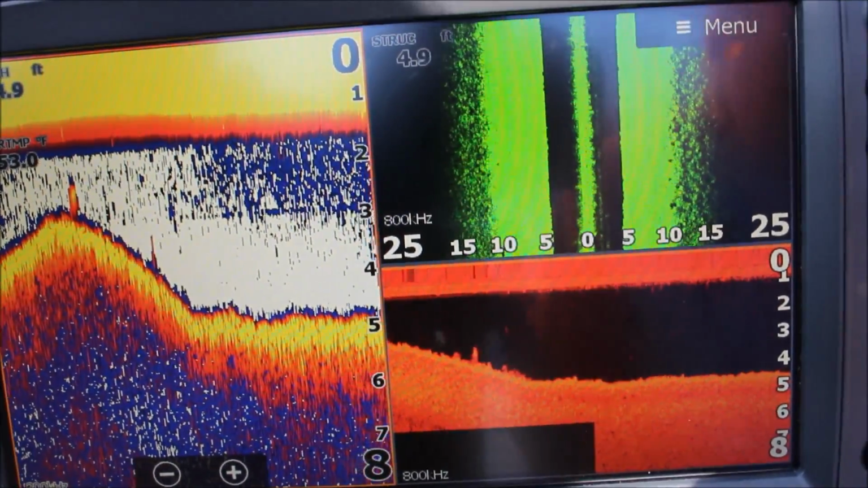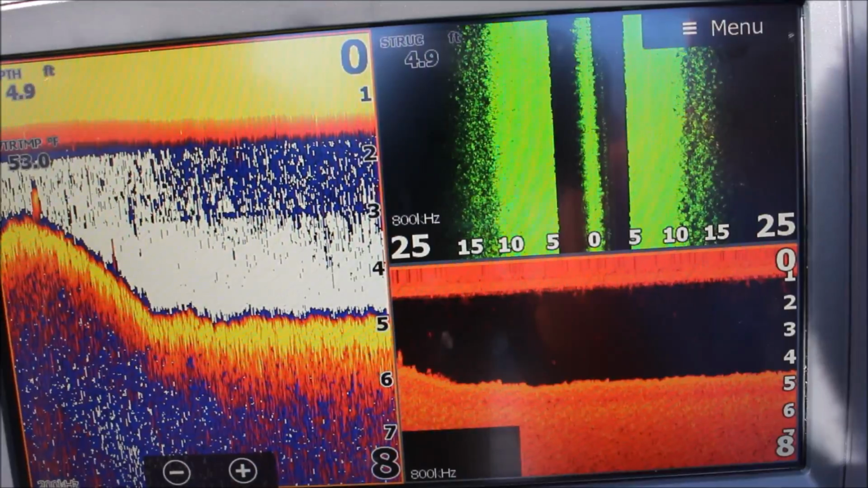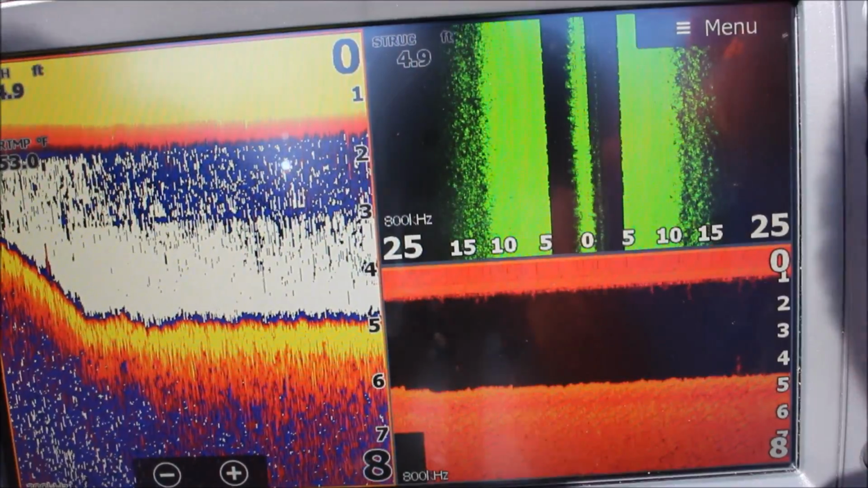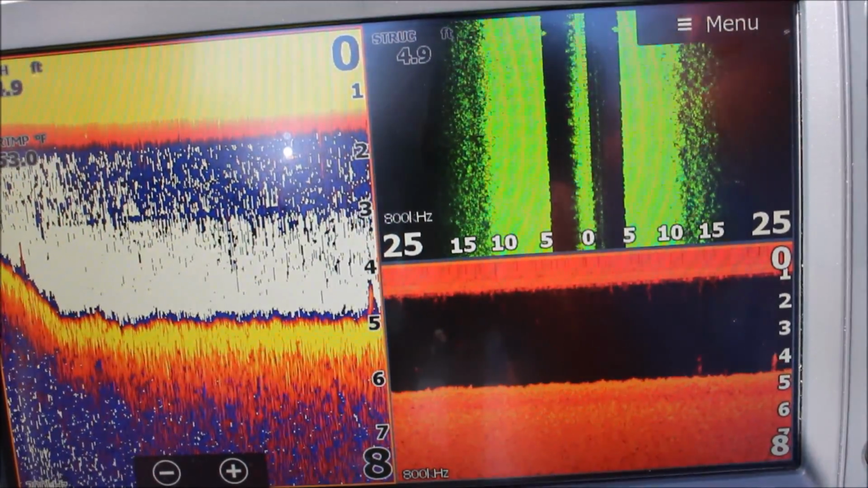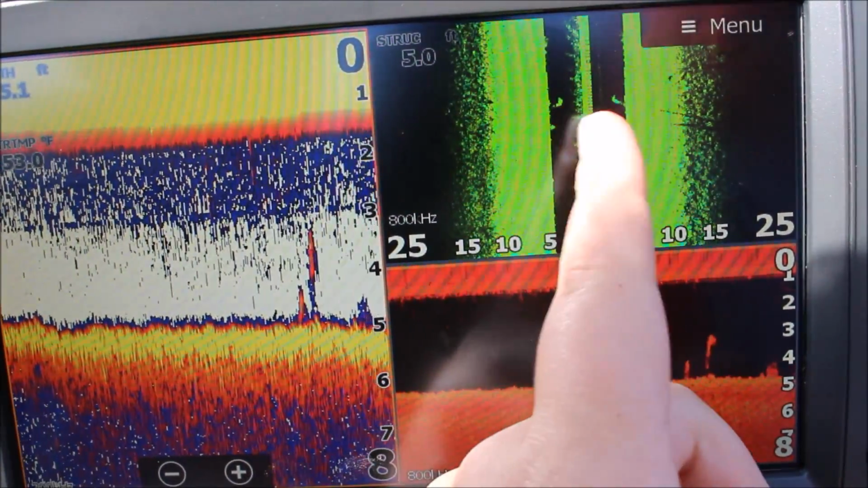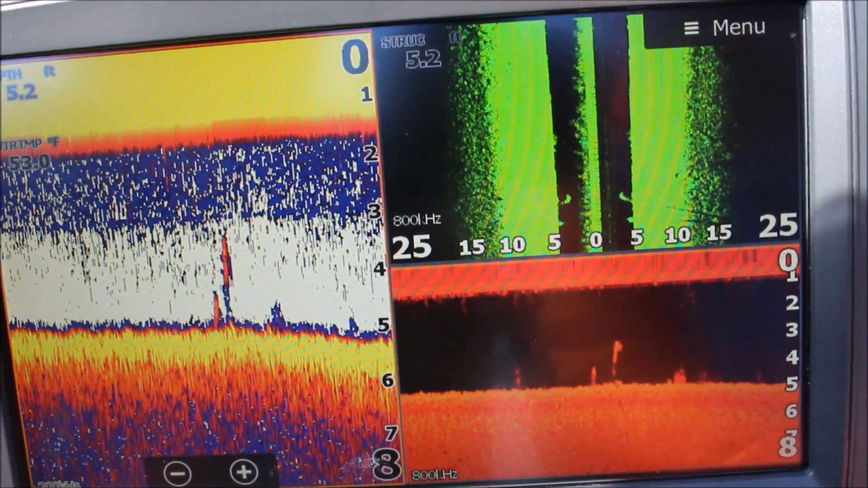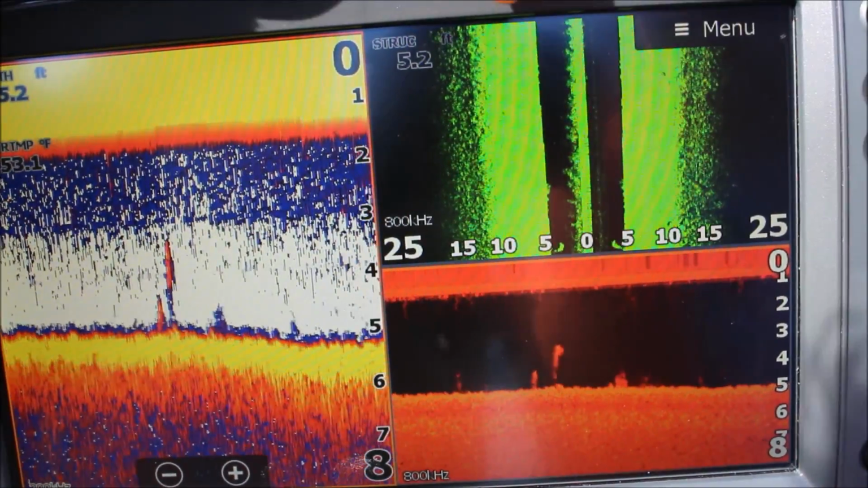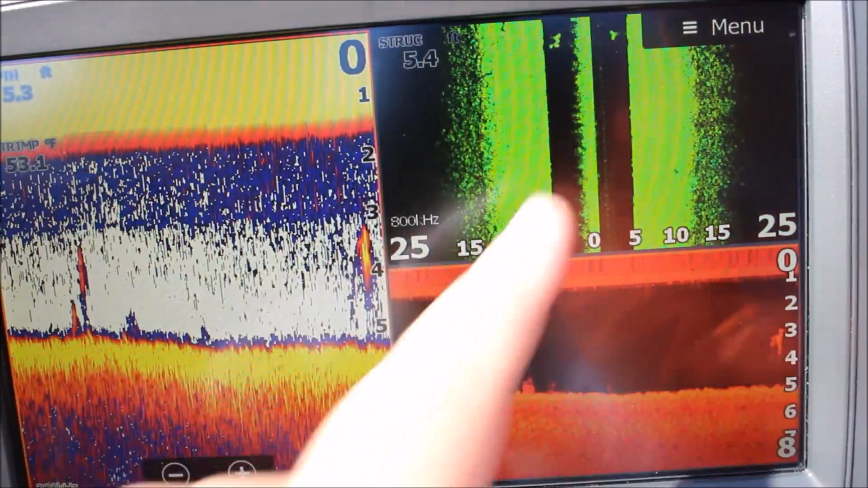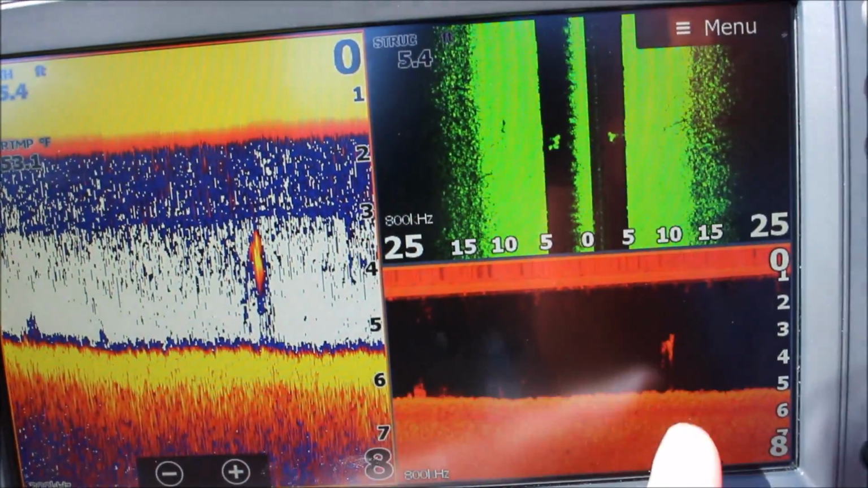So now we're at one of our favorite spots, one of our most consistent spots. And we are watching our side scan to see what is under the water. Right here you can see trees. Just pick these trees up right about now. They're right there. You can barely see them. There's some trees. You can see them on the down scan too.